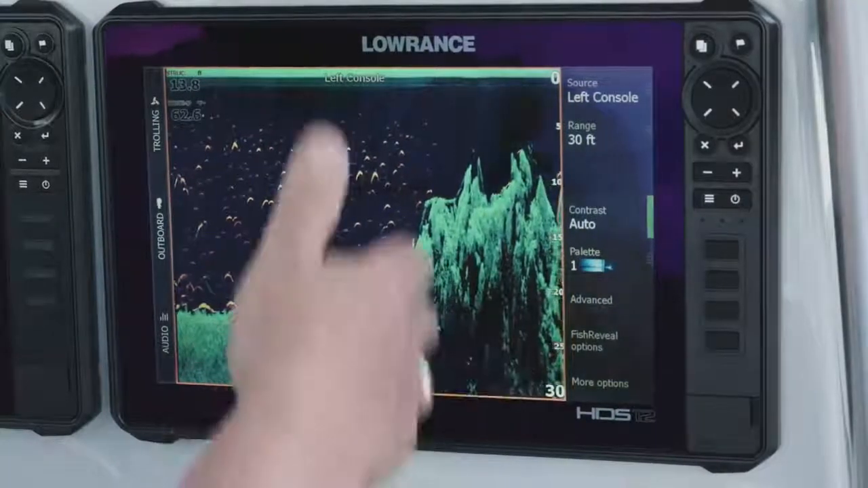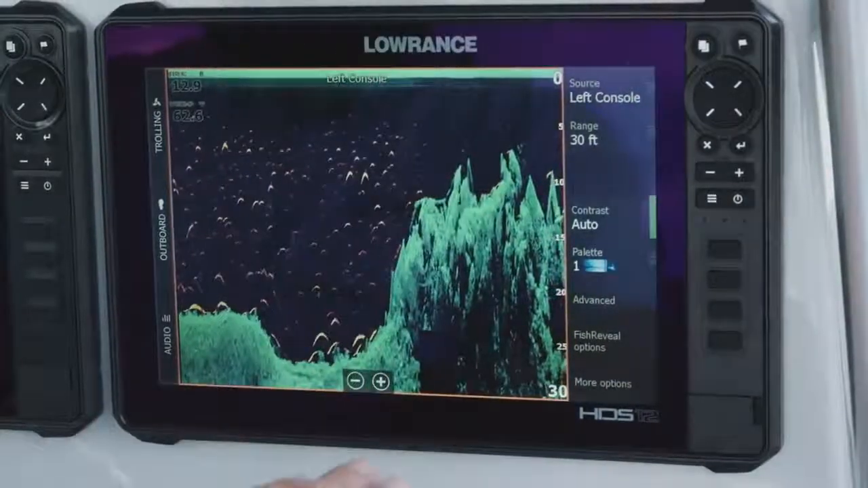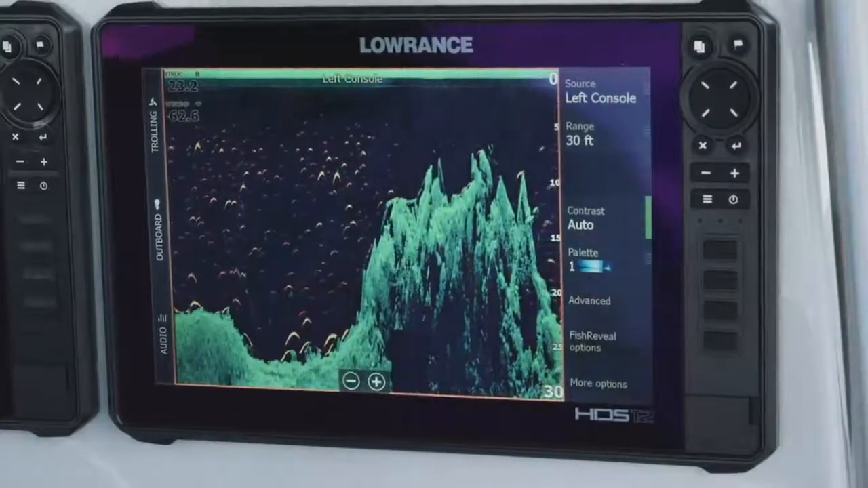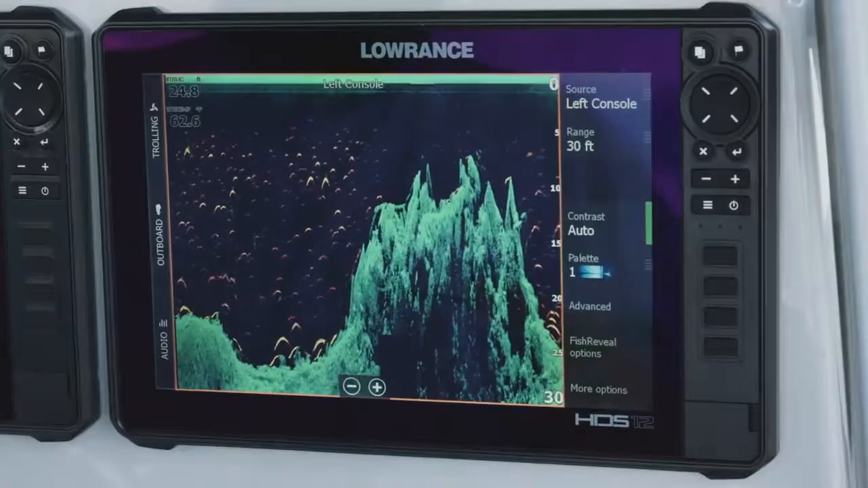But look at the texture in here. You can see the jaggedness. You can see all of that. You can see the little cracks and crevices that are in this rock structure. It's just amazing the detail that we're getting out of this.